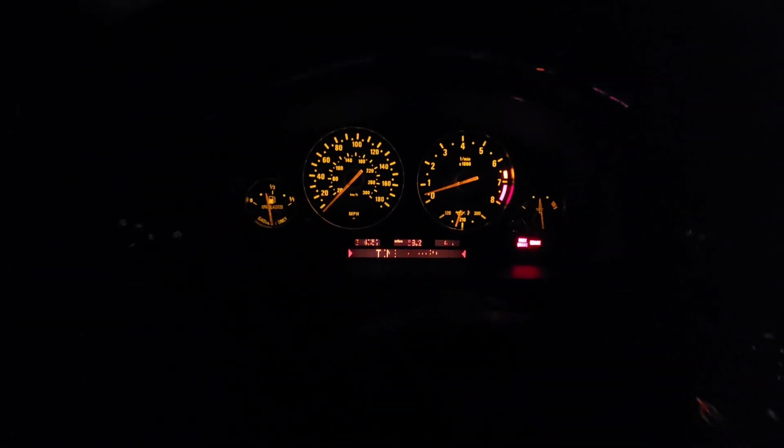It's currently 2:50 in the morning. We're out here in Canada today. We're in the E39 M5, the one that has 340,000 miles. You can't really see, but it has it, trust me. We're here, it's rainy, I can barely see, the windshield wipers are barely working, but we're gonna go for a little rainy POV drive and enjoy the M5.